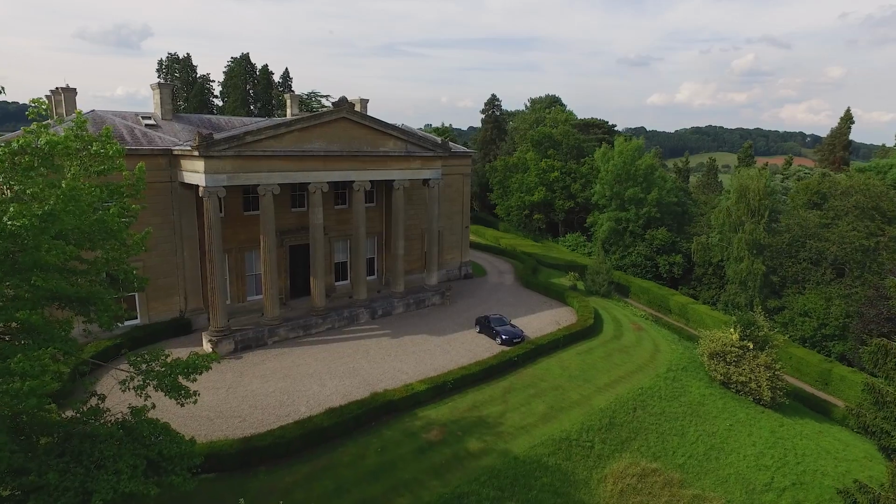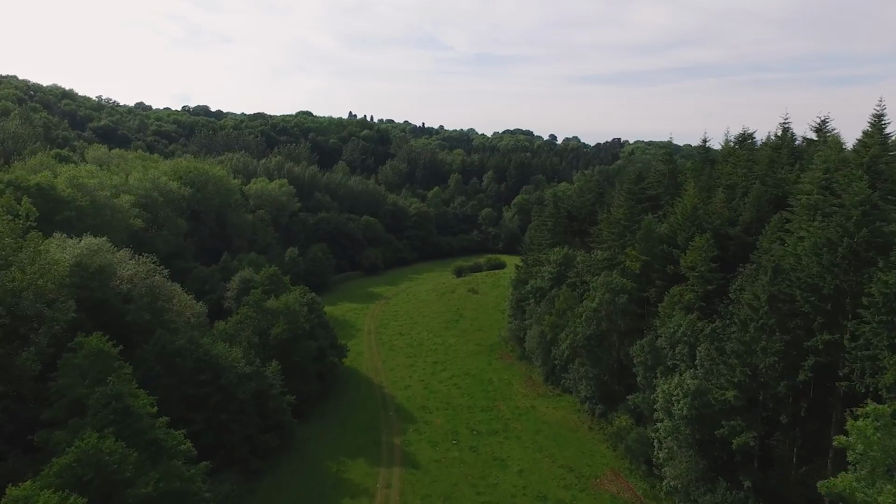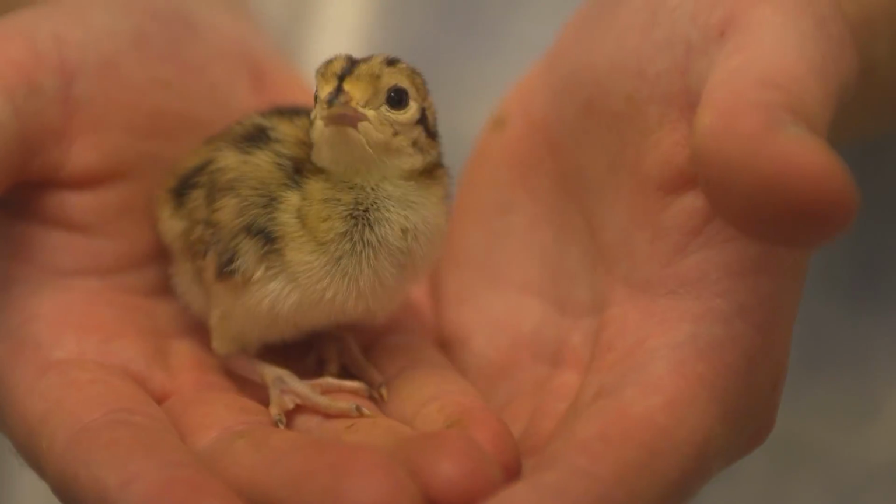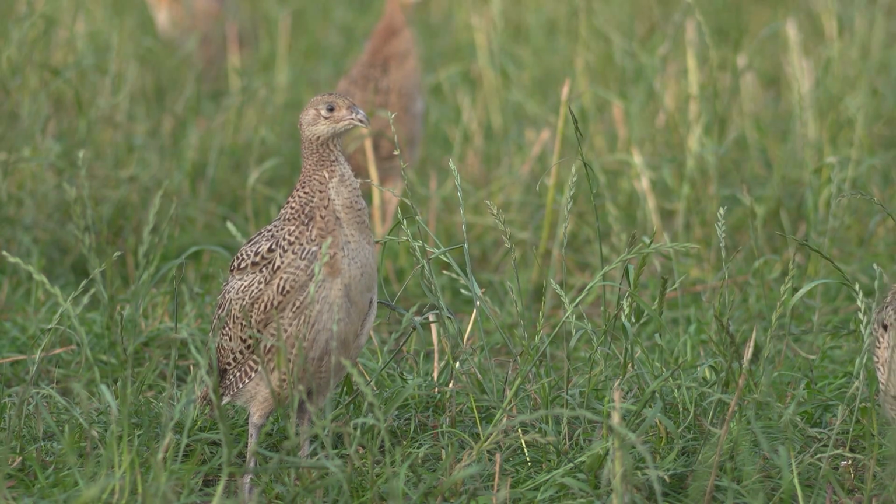So we're here today at Whitbourne Estate in Worcestershire. This is one of the estates that I visited earlier on in the year. Some of the keepers gave me a quick tour. We came down here, these are all new paths, all new drives. We visited the hatchery, we released some pheasants up on the hills in front of us and behind us. So it'll be really nice to see just what the estate's like and how it's changed over this period.